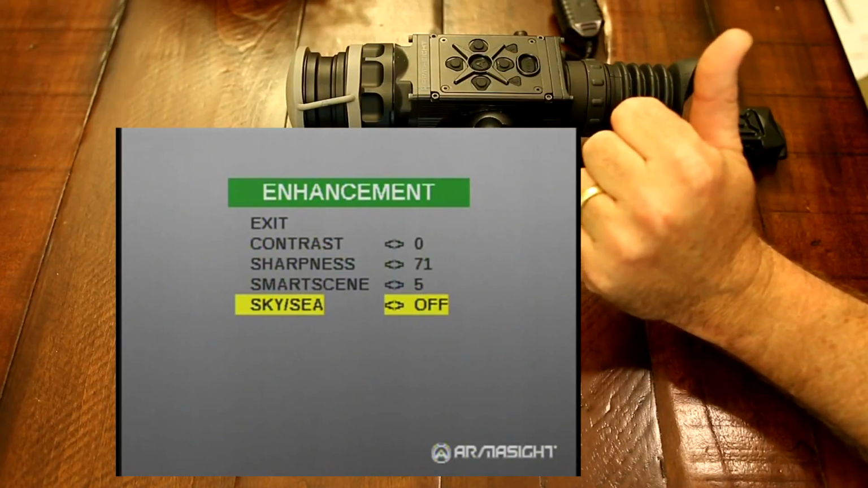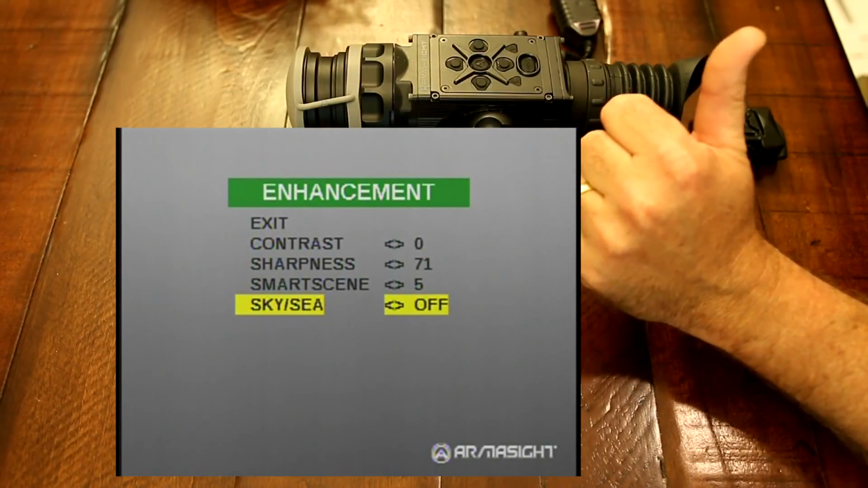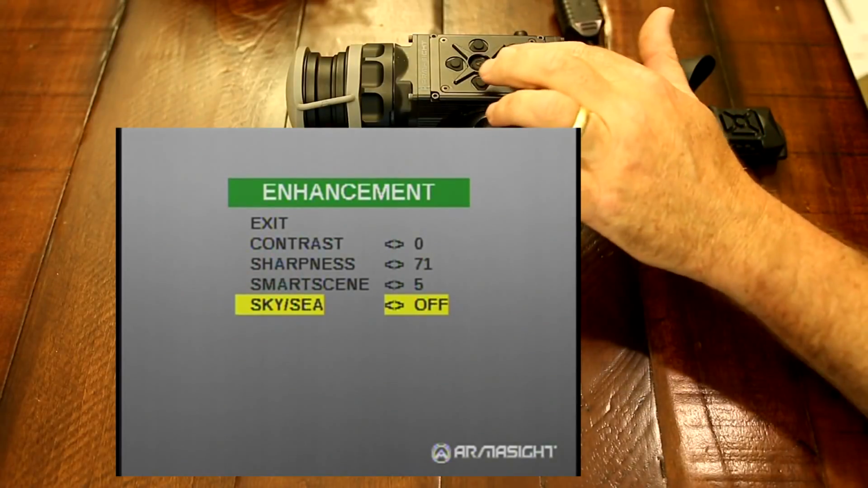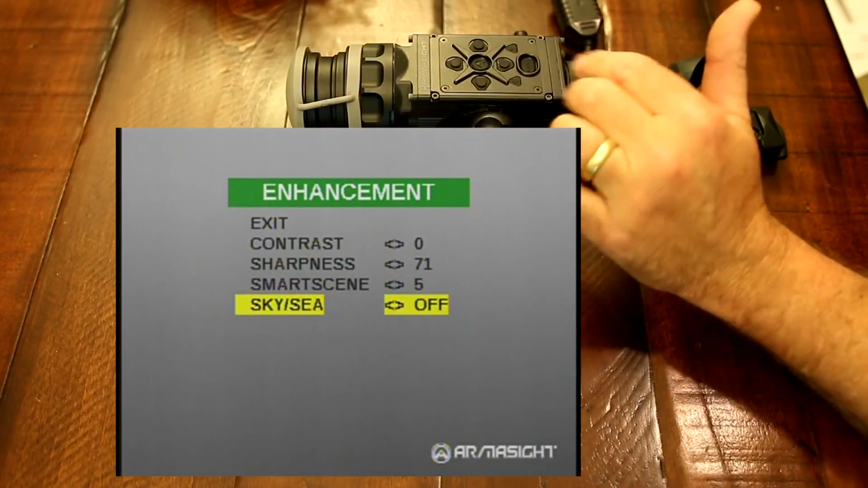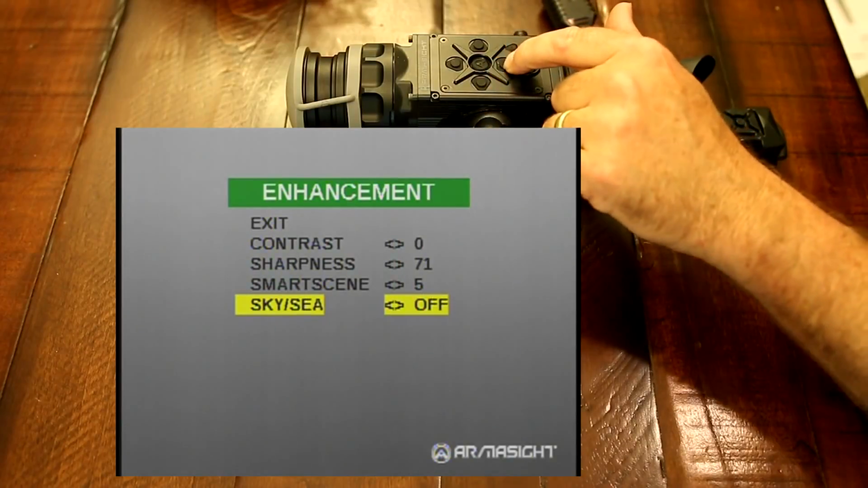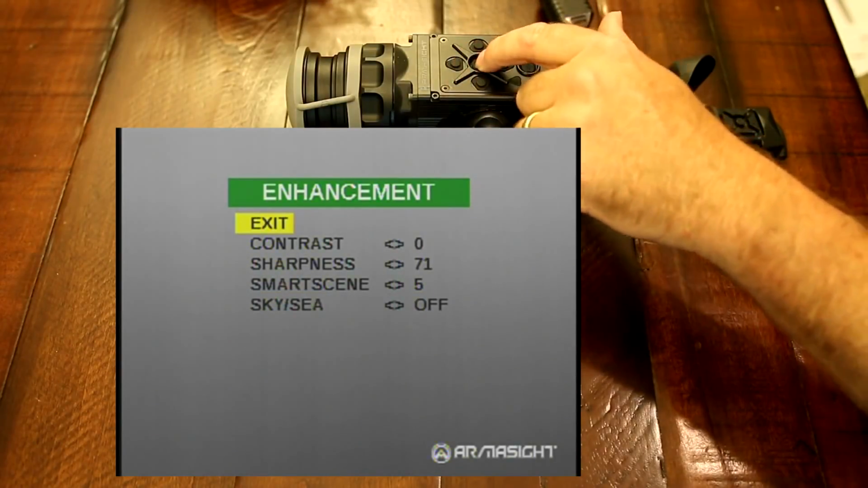Next, you have your Sky and Sea mode. The Sky obviously is for detecting aircraft and such, drones, whatever, in the sky, and then Sea will be for the ocean, large bodies of water, to detect objects there. It makes the image look better and enhances it when you're going to have those types of situations.